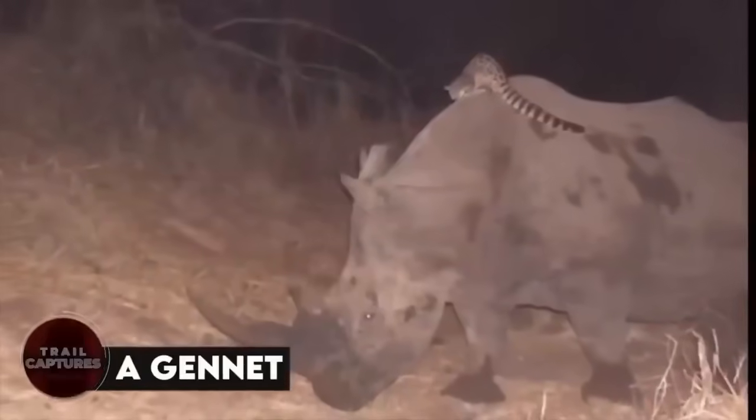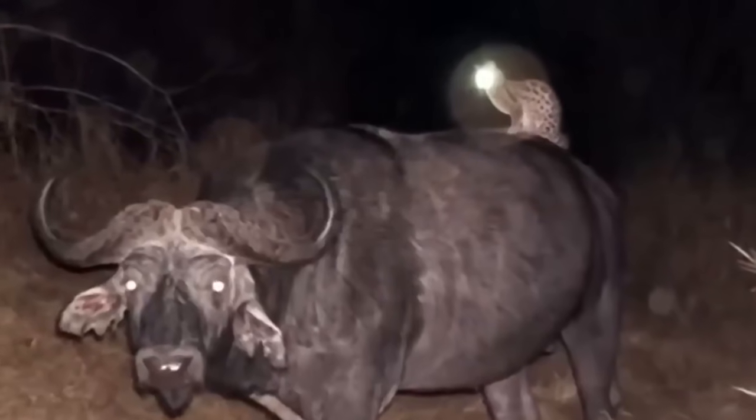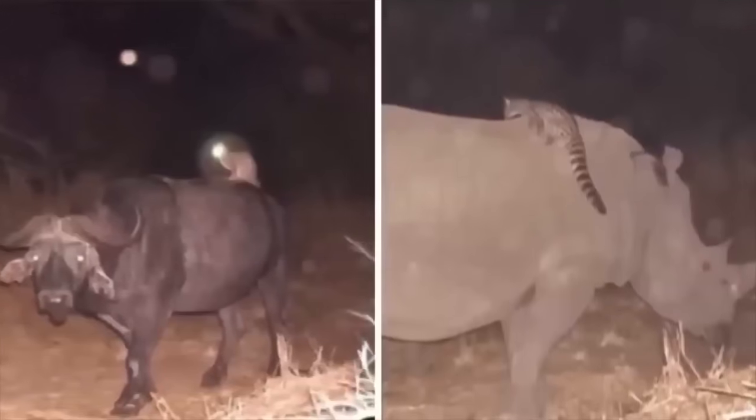A genet. When these pictures went viral online, they really got people talking. They show a little cat sitting on top of some big animals, which surprised a lot of folks. Nobody could believe how chill the cat was about it. Some people even made jokes about the cat being the boss of all the other animals.